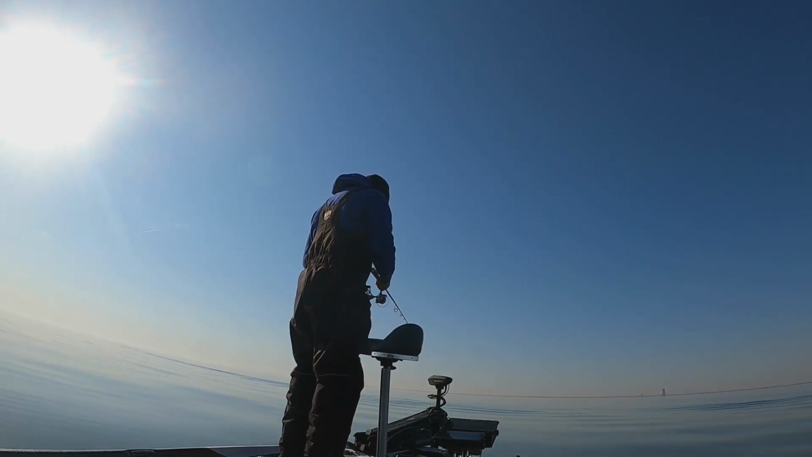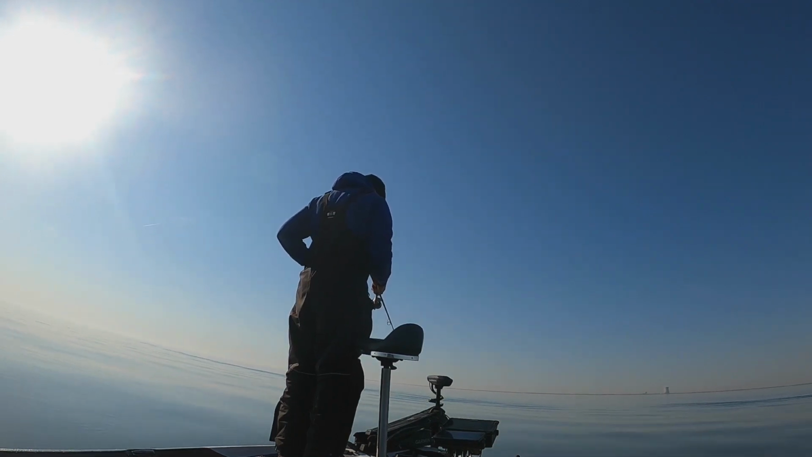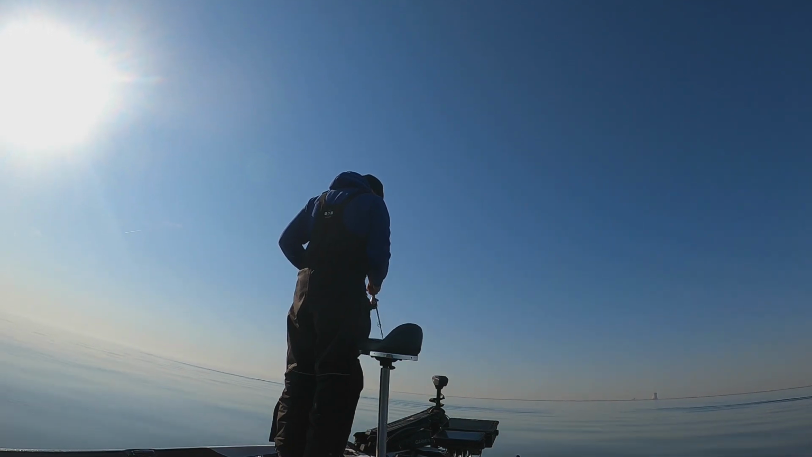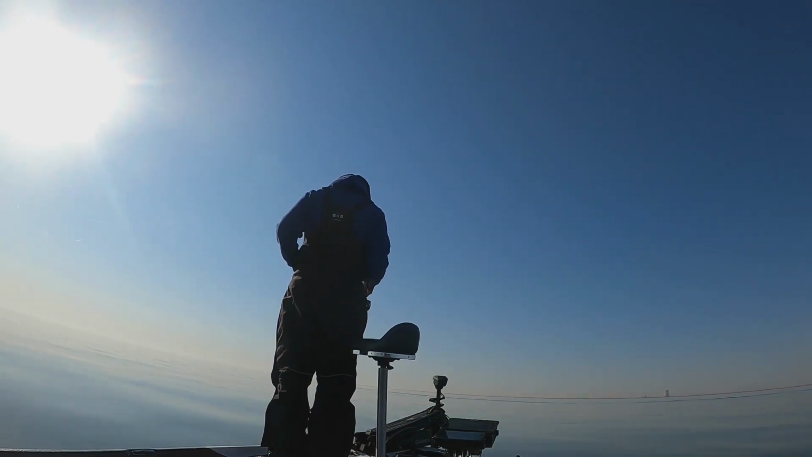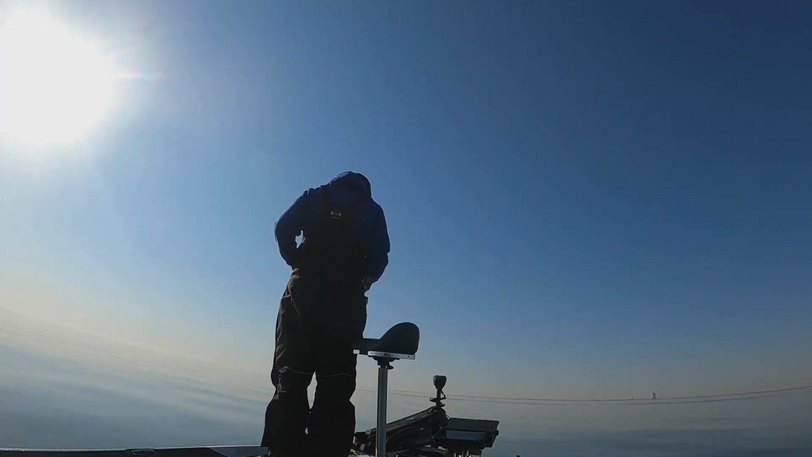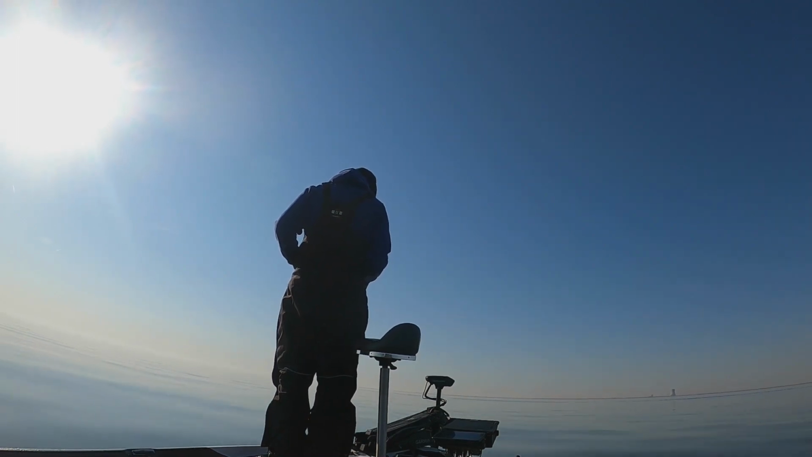We've caught 7 keepers. We got 5 in the live well. That was a keeper. He was like 15 and an 8. I just don't want to keep anything that big. Ooh, there he was, Grandpa. You got 2 or 3 back there by you, I can see them.